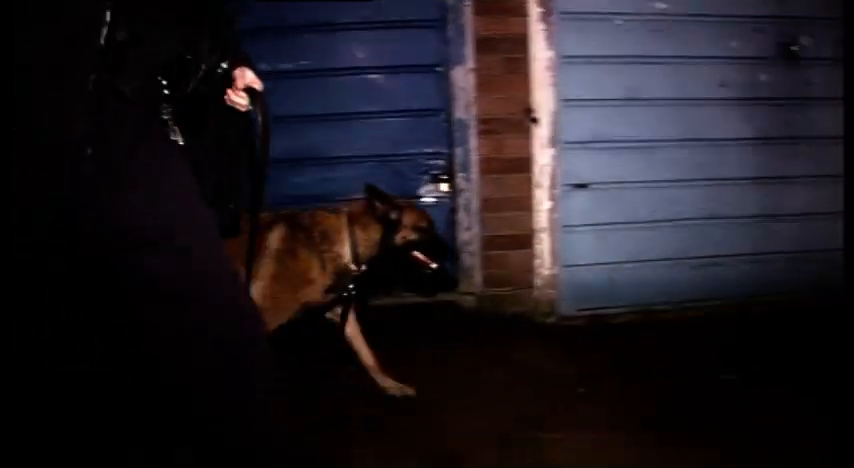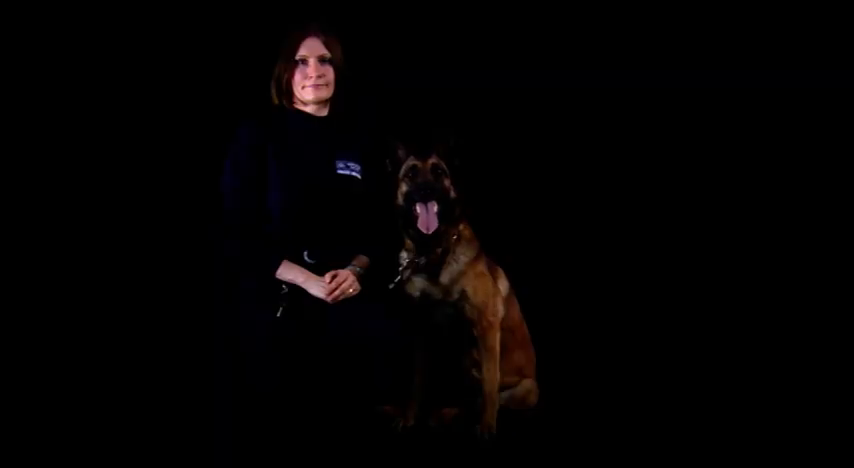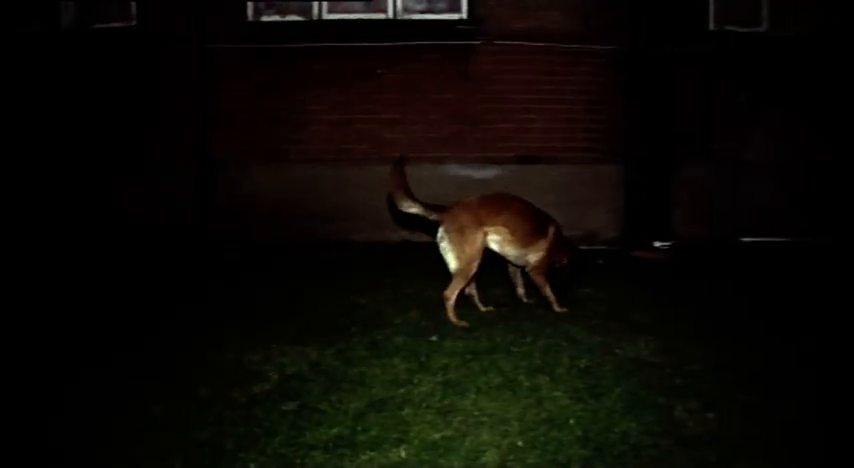In North London, Zia and PC Roebling are still searching for the escaped car thief. He's either going to be behind the garage that side or he's going to come here. PC Roebling's only hope of finding the man is Zia's nose. Zia's picking up scent that this person is giving off, and the dog will just focus in on that scent picture and locate you. Where's he, Zia? Find him. Just going from garden to garden, just seeing if he's hidden up.